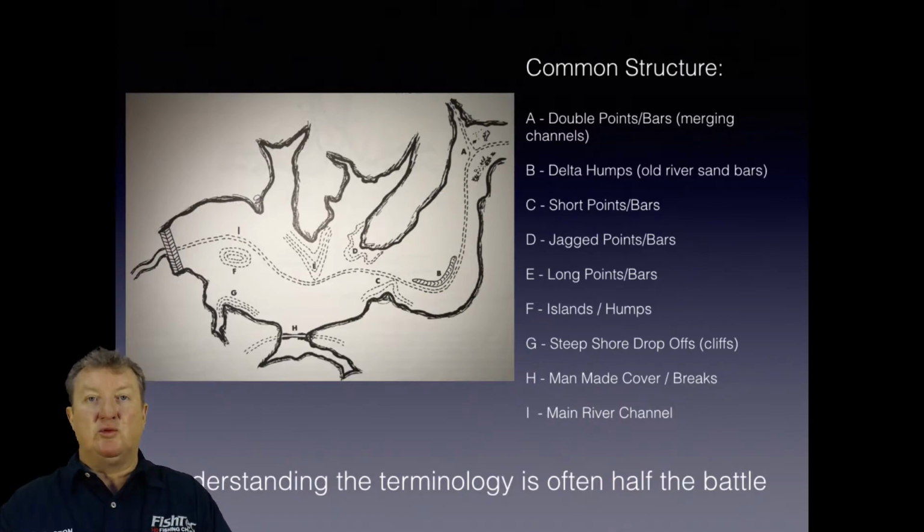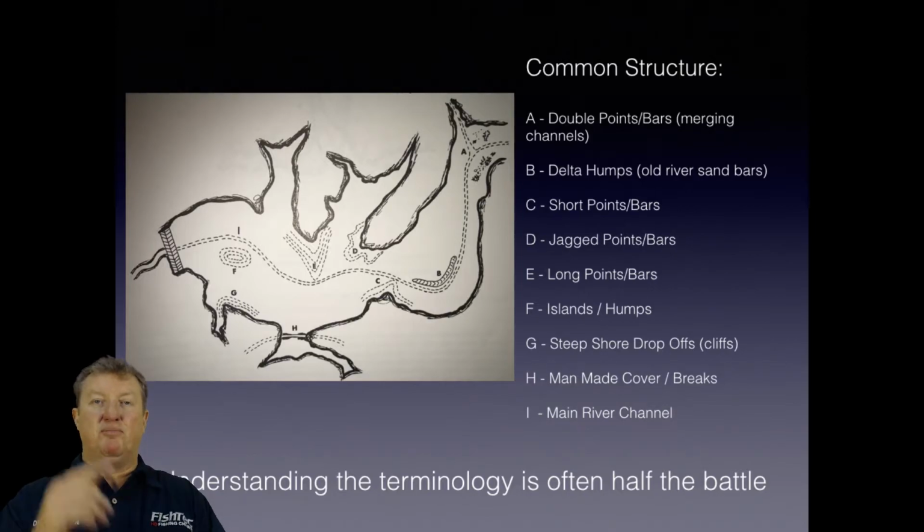Now get comfortable with using the term bar. Don't be shy to use the old terminology. Get used to using both. I don't want to move away from that terminology. I want to be able to say to somebody, I'm talking about a point/bar, so there's never any misunderstanding for newcomers.